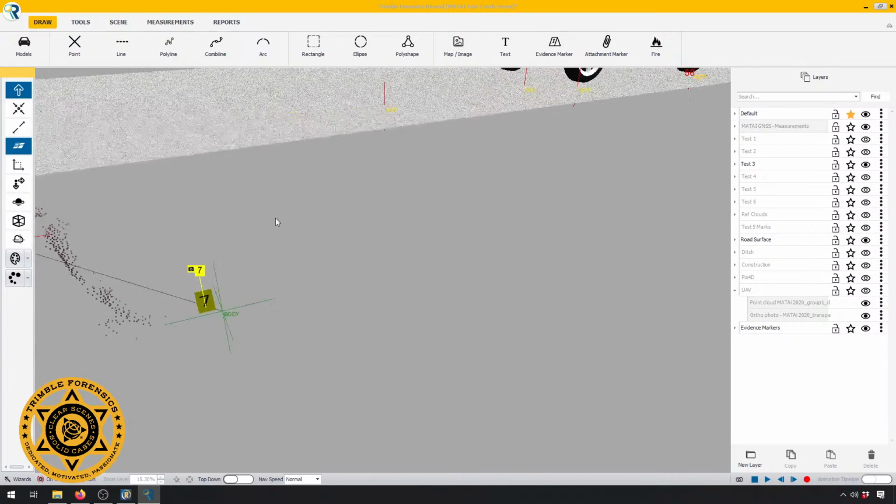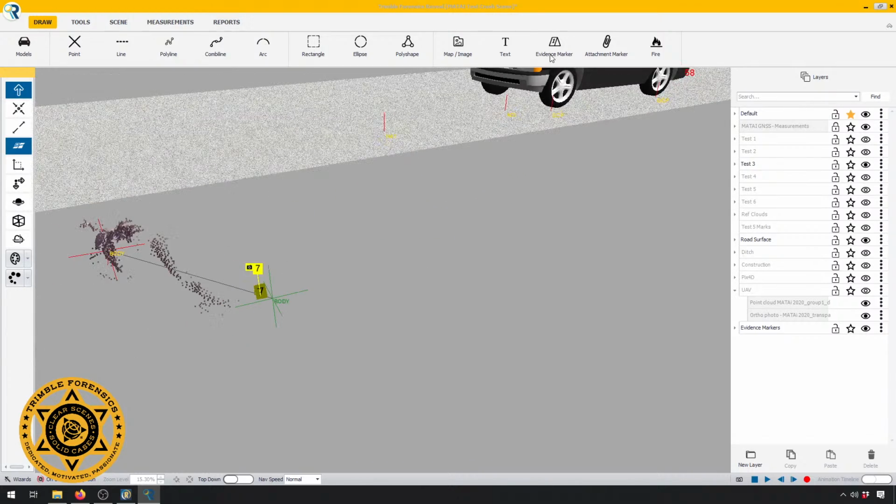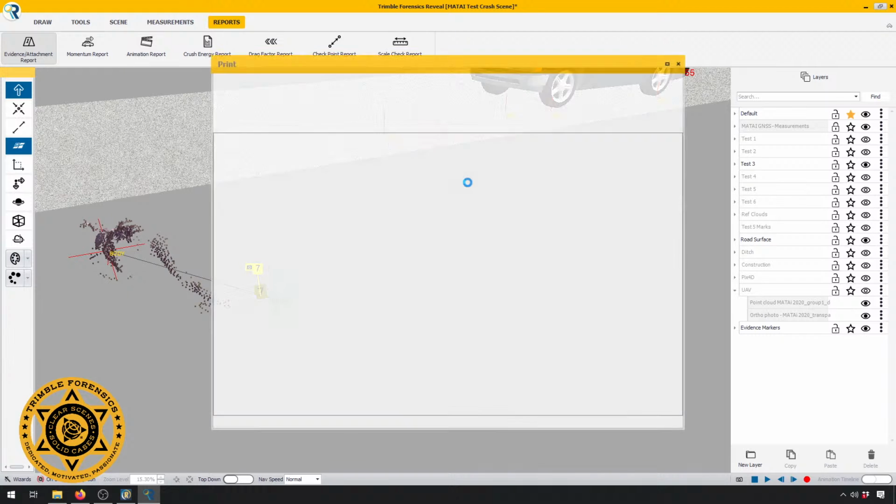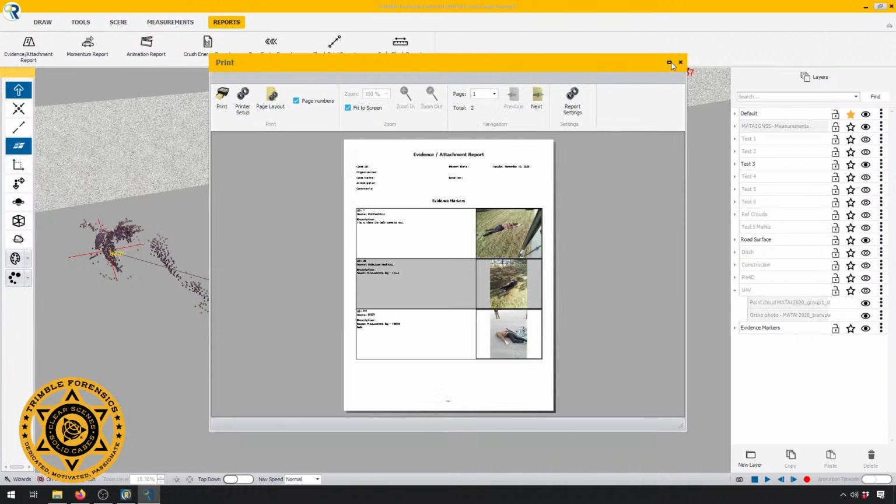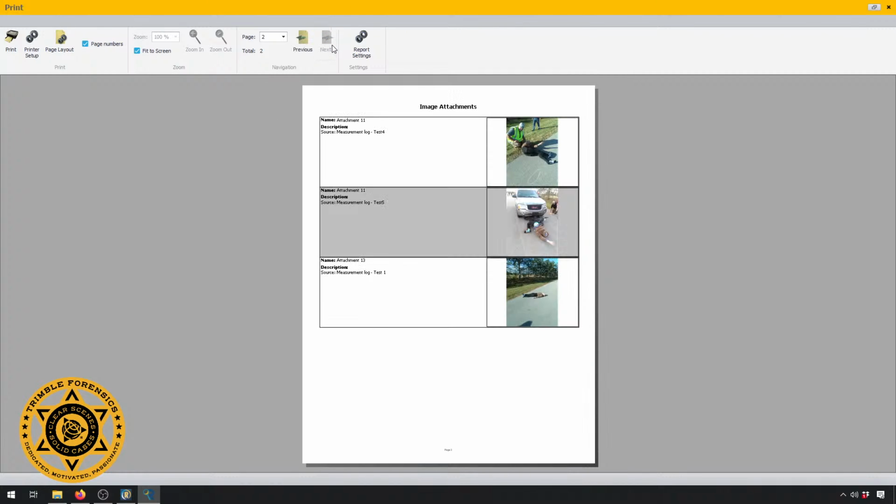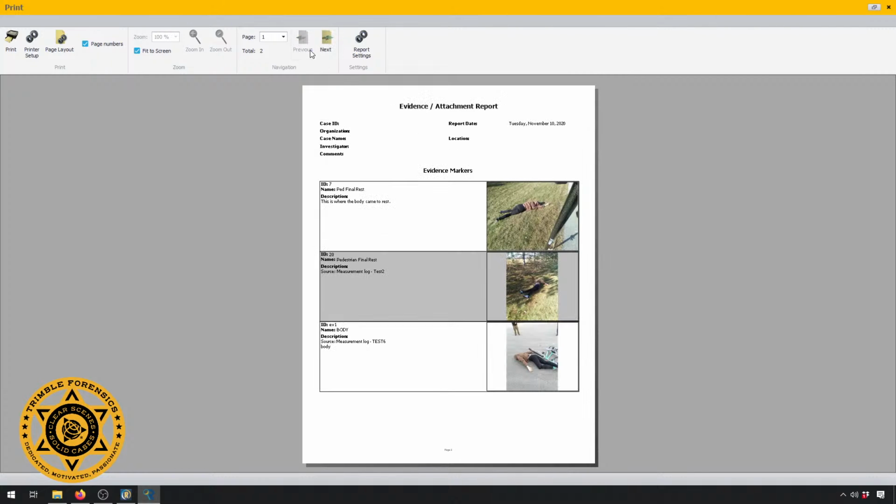It now creates a little evidence marker tent for me. Now if I want to, I can go up to my reports and export an evidence report. That now has all the photographs that I took as long as they were attached there. I can do it that way, or later on, I could take my photographs from my DSLR and add those in there as well.